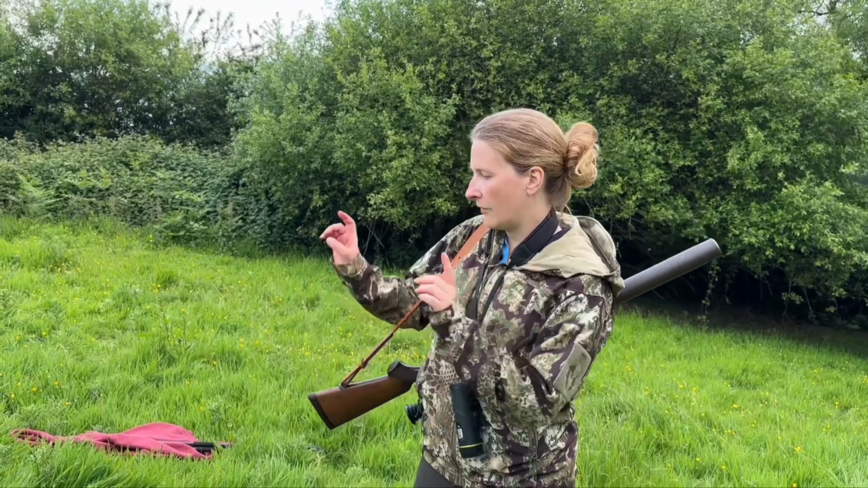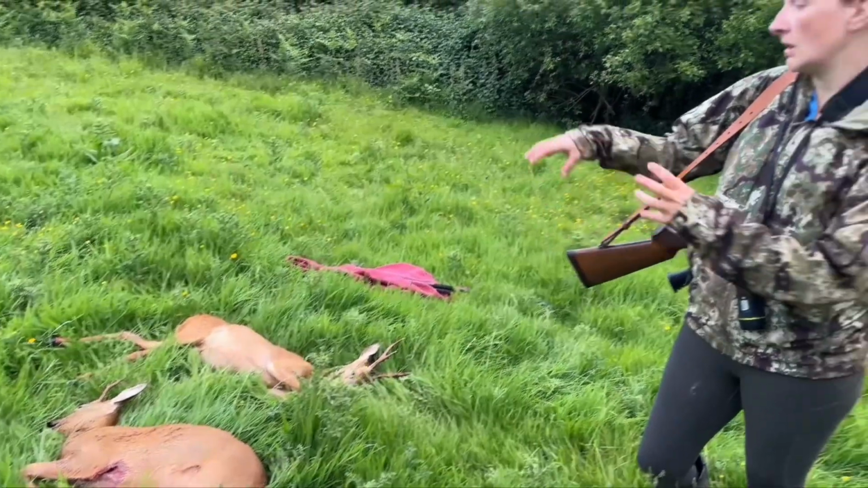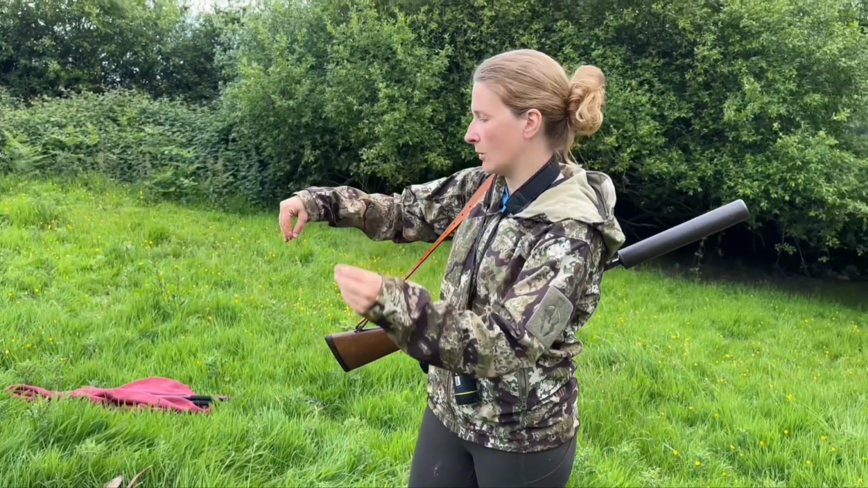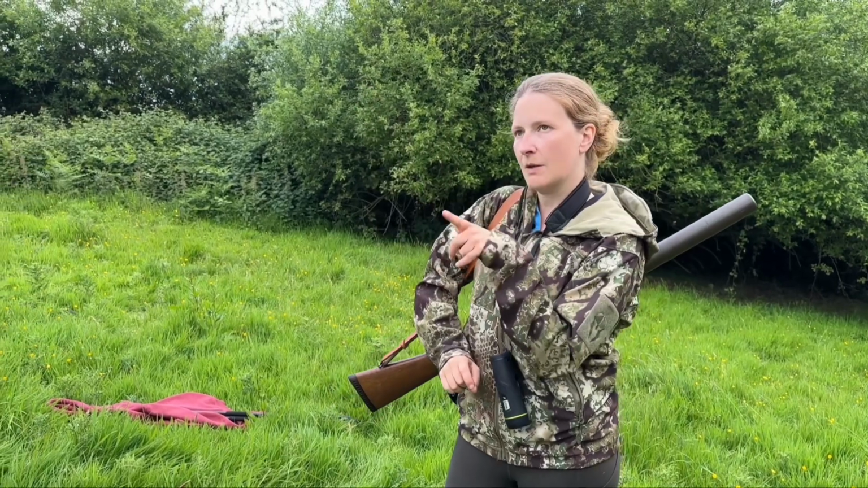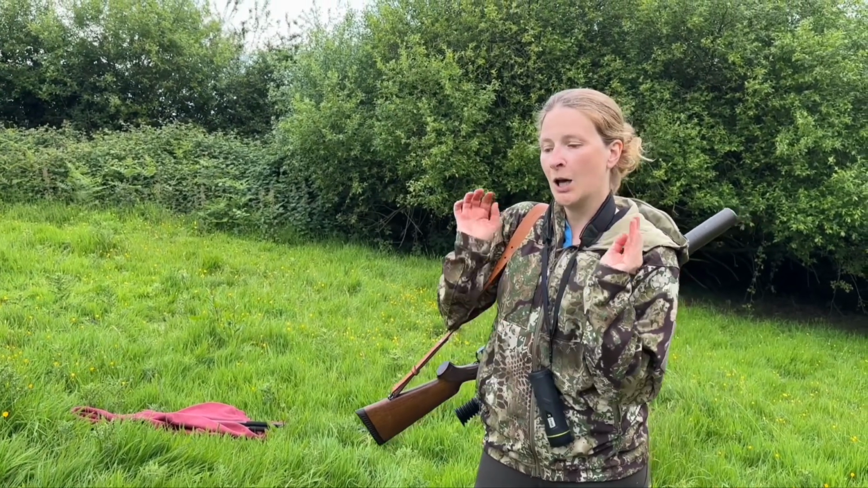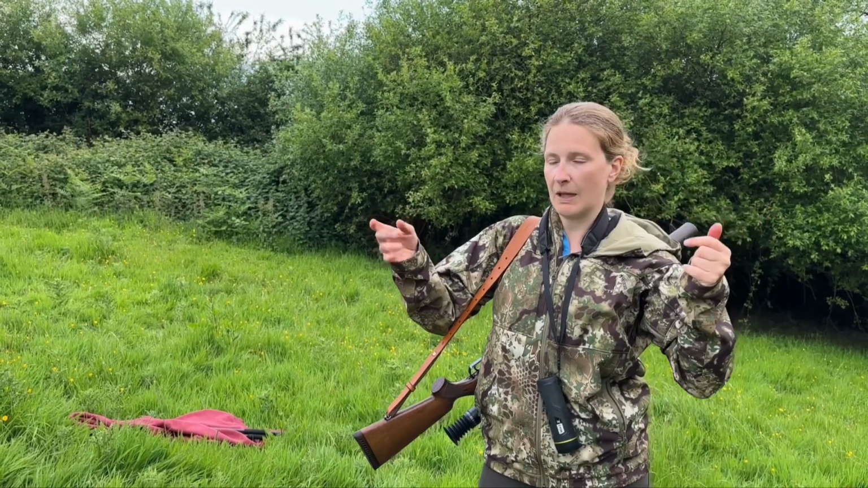So we have got both of the deer together. One had just gone slightly into the edge of this wood, and the other one, I think you'll have seen on the footage, just moved slightly from where the shot was taken. We've put them both together, but the vehicle's a fair way, so we're going to whiz up, pop back to the farm, grab the buggy and then come back down in the buggy, just because then we don't churn up the field as we come.